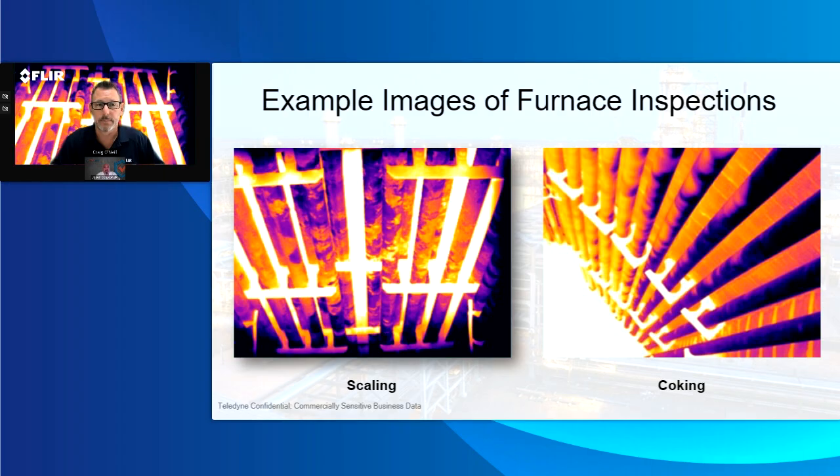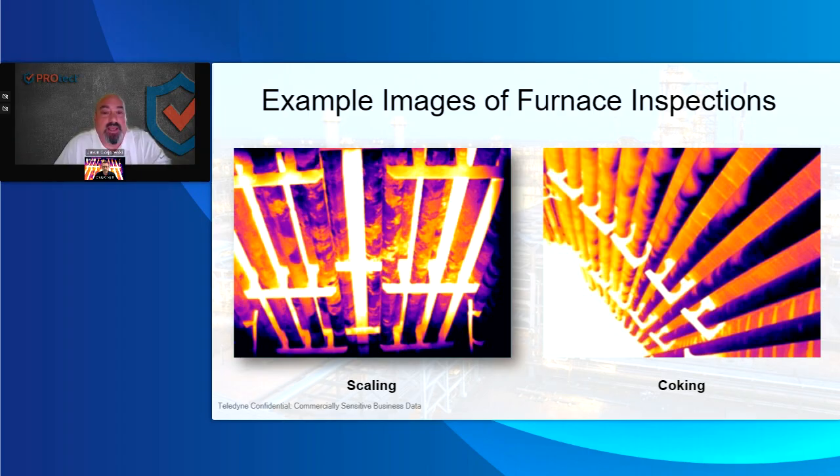So in the scaling issue, scaling is when the tube starts to delaminate and start losing some of the metal. And once you get an air interface between the tube and the actual scale, the scale is going to heat up and give you a falsely elevated tube temperature for most cases. But it's hard to put the spot meters or box or line meters on there because of how much scale is actually on the tubes themselves.